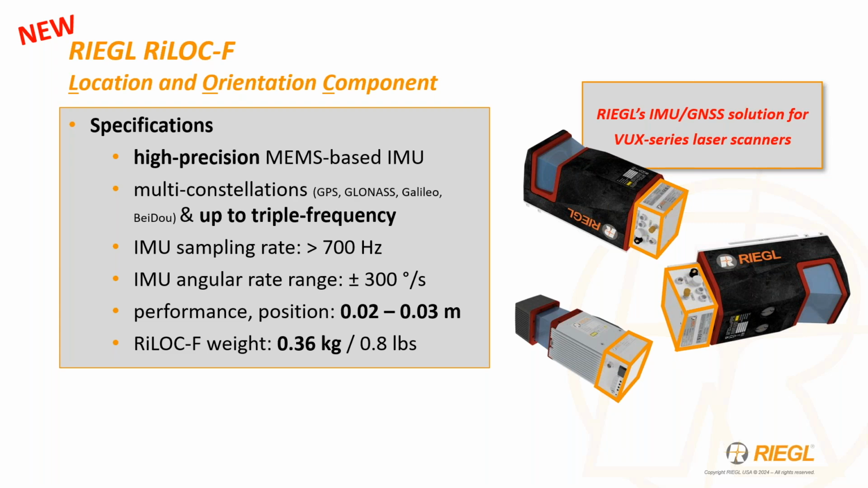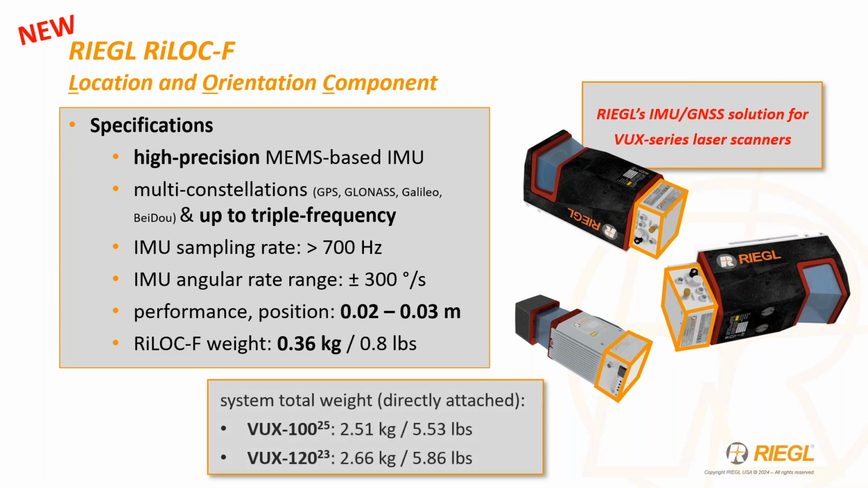And this IMU GNSS solution is fully available and integrated with the VUX 100 and of course the well-established VUX 120. Not shown here weight-wise, but it is also available if you're looking for a more accurate GNSS solution for integration with the MiniVUX series.